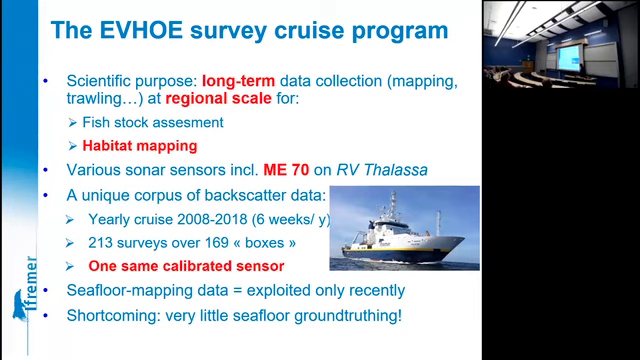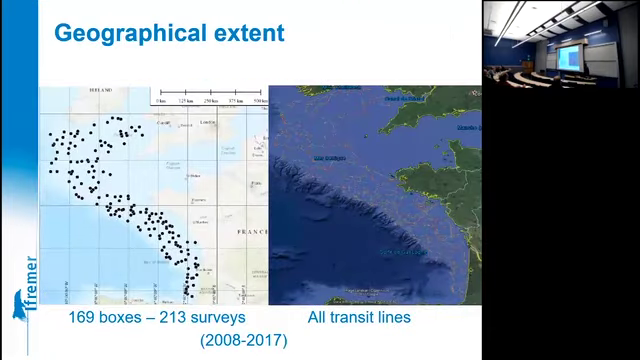And so only last year could we process this data. The shortcoming of this data set is that there is very little ground truthing available. That's a pity, really.